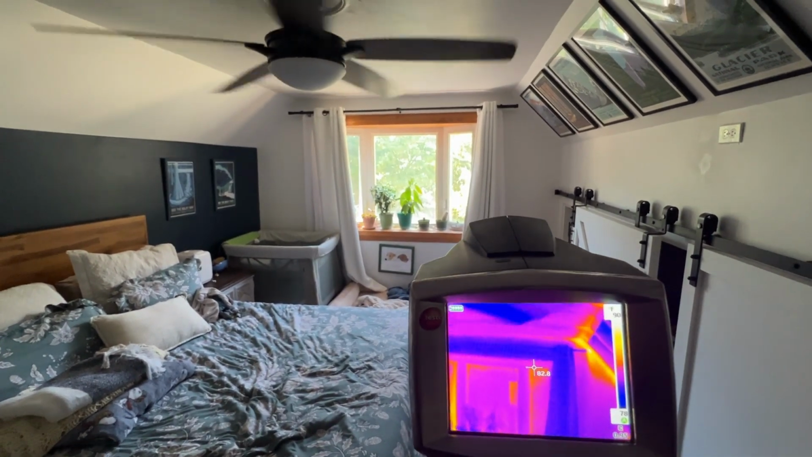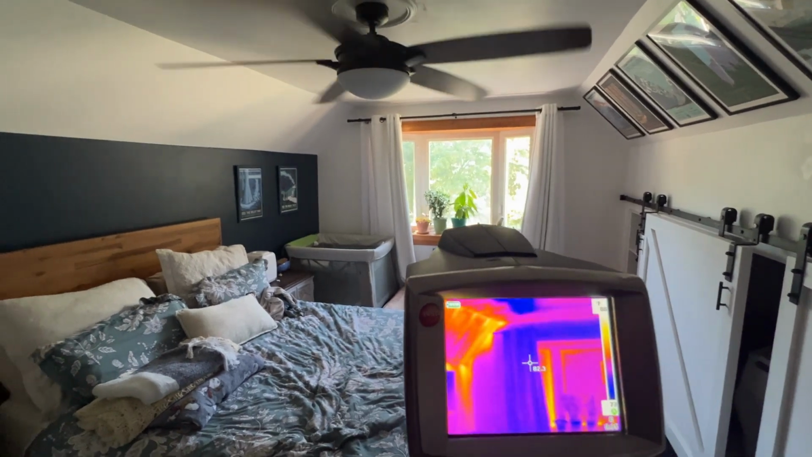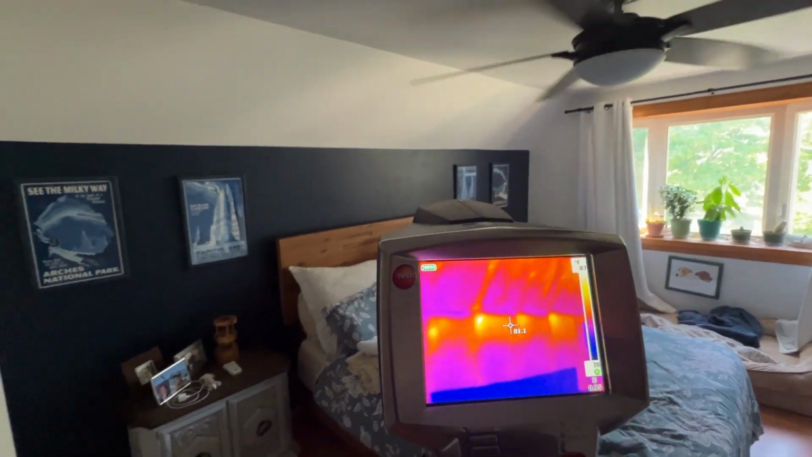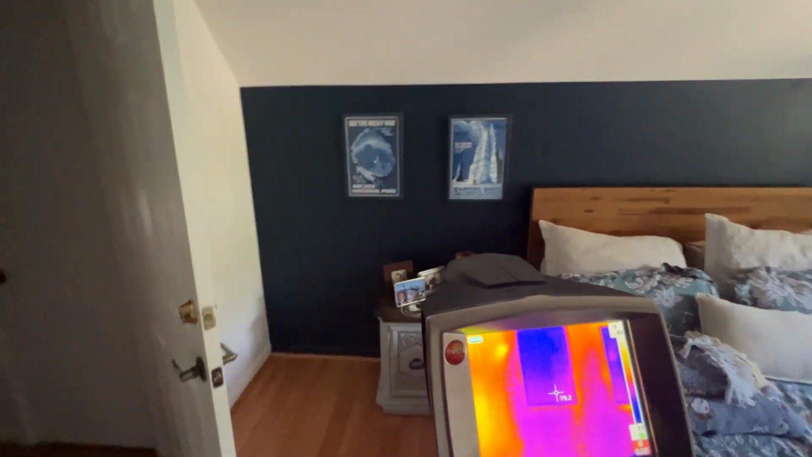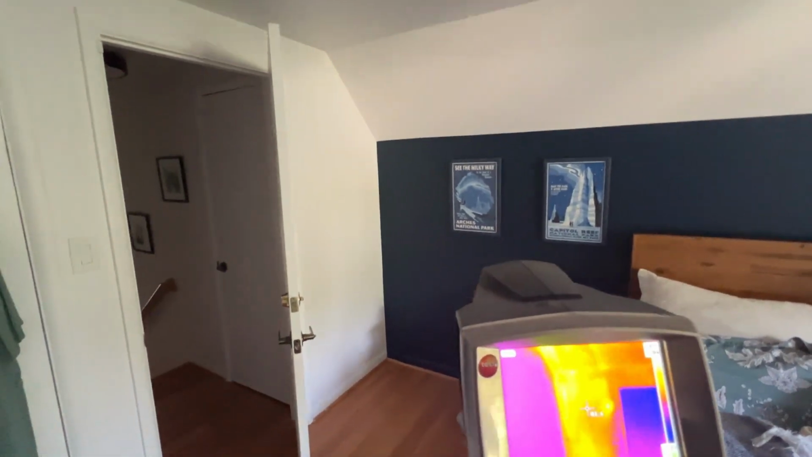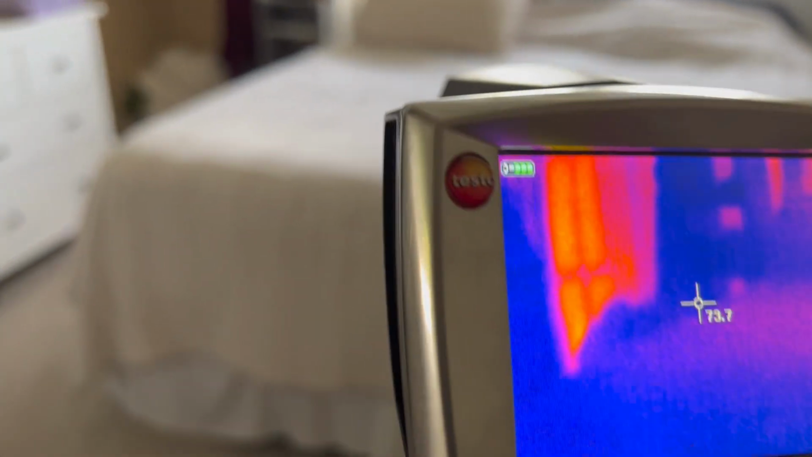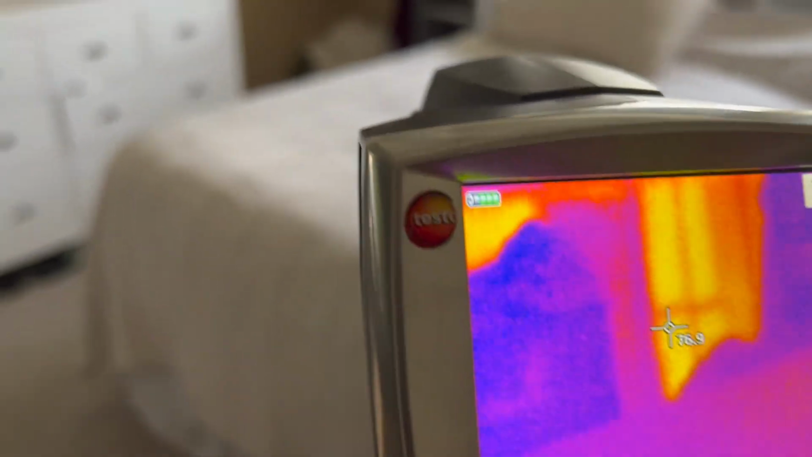Everything in the camera frame sends off a temperature reading. Something that took me a little while to understand is that the results are relative, but when you're focused on a situation like this, a Cape Cod likely with a lack of insulation, it's a rather easy exercise to determine if the area has insulation or not.